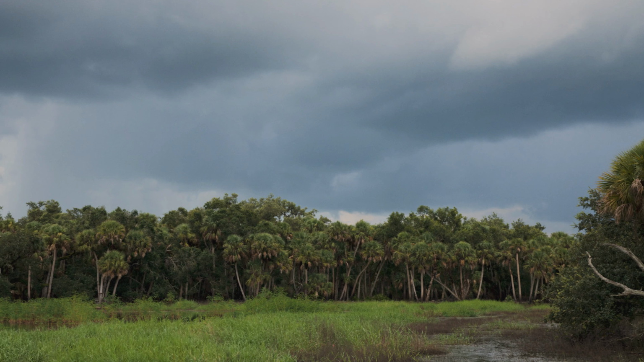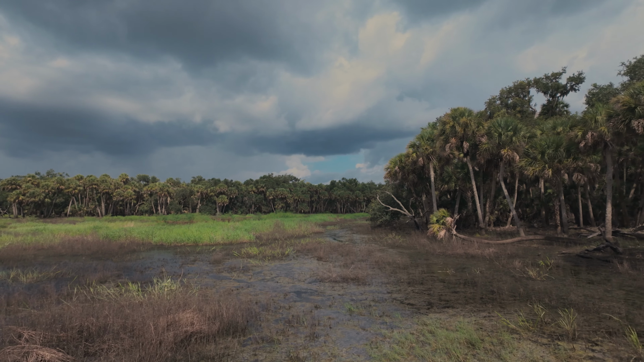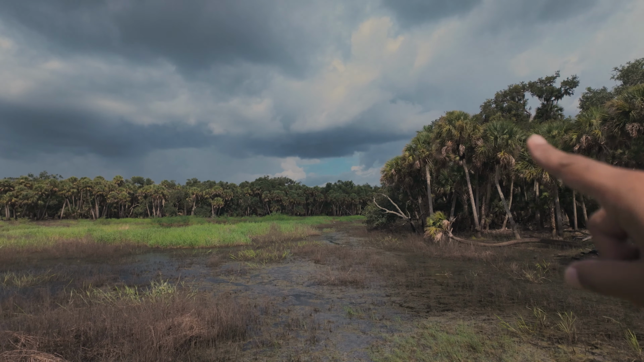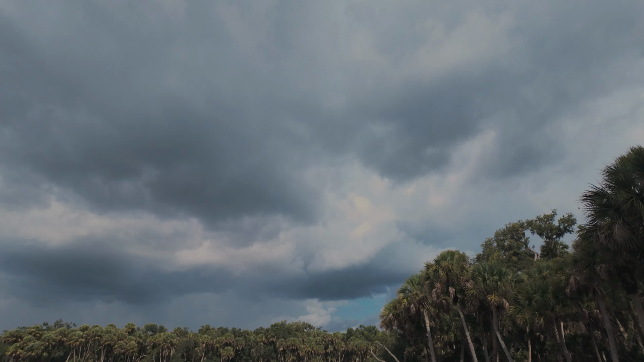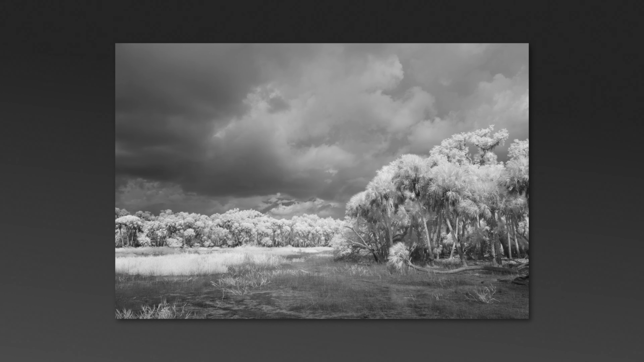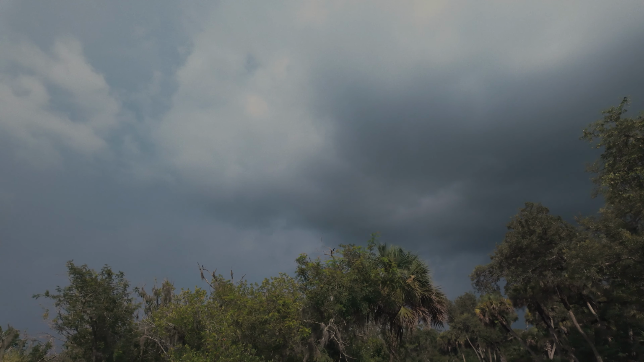Very nice. So this scene works really well because I still have the sun behind me that's lighting up the trees in the background. But then there's that nice contrast of dark clouds. Man, the wind is really picking up. I'm sure the storm is pretty close, so try and hurry and get this shot. I'm sure it's gonna come down any moment now.